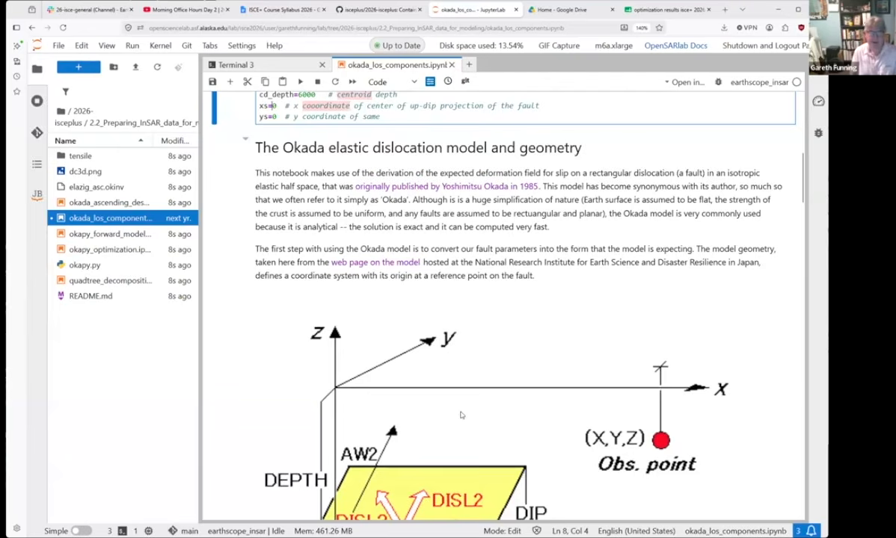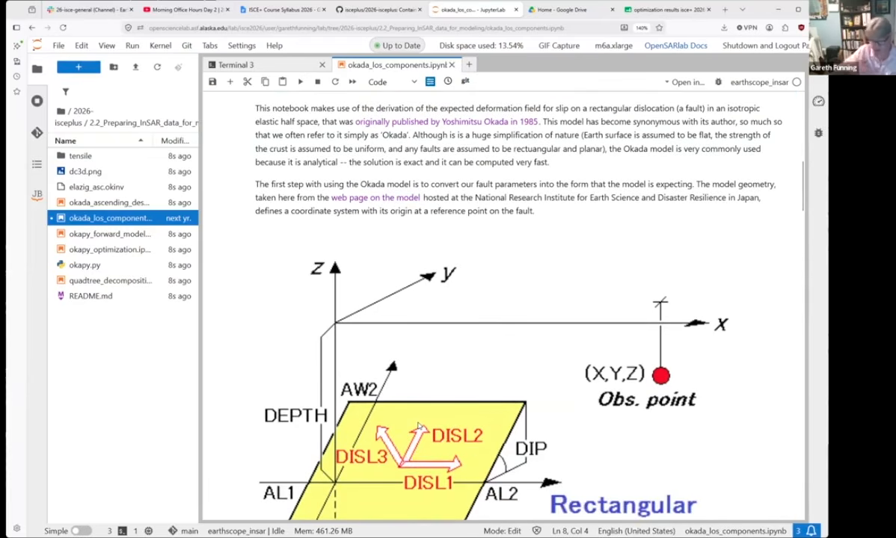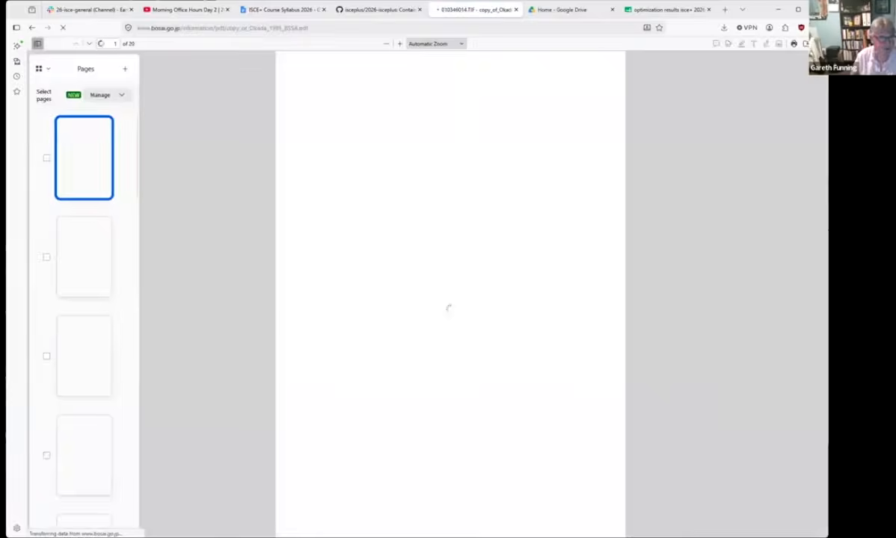And we're using Okada's model. I mentioned this yesterday, and it's the classic elastic dislocation model for a rectangular element, a rectangular dislocation, in this case just a rectangular discontinuity in the subsurface, and you can have it be a fault that slips, or you can have it be a dike that opens or closes, or a sill, even a horizontal surface that opens or closes. Those are all possible with this model, and this link here takes you to the paper if you're curious. Oh, it's taking me away from my notebook.